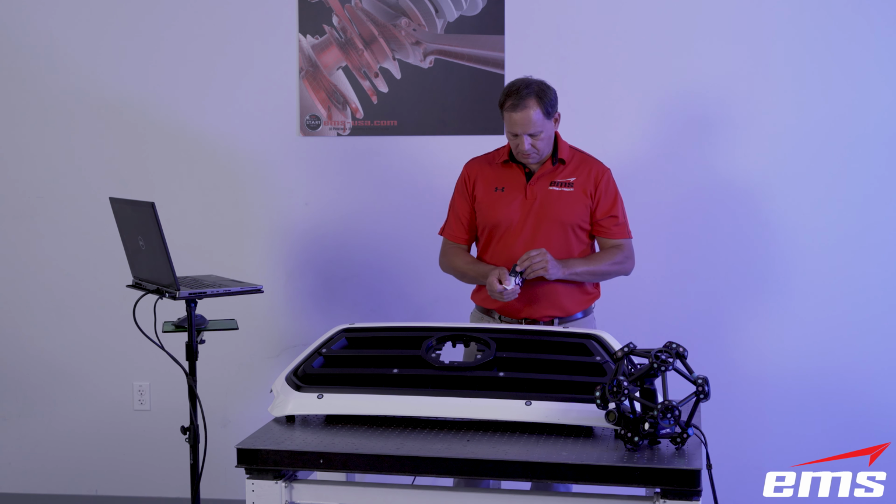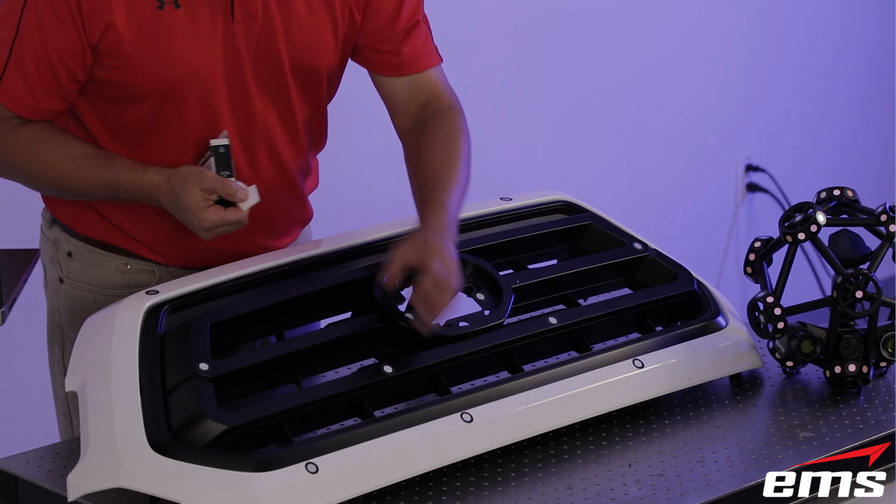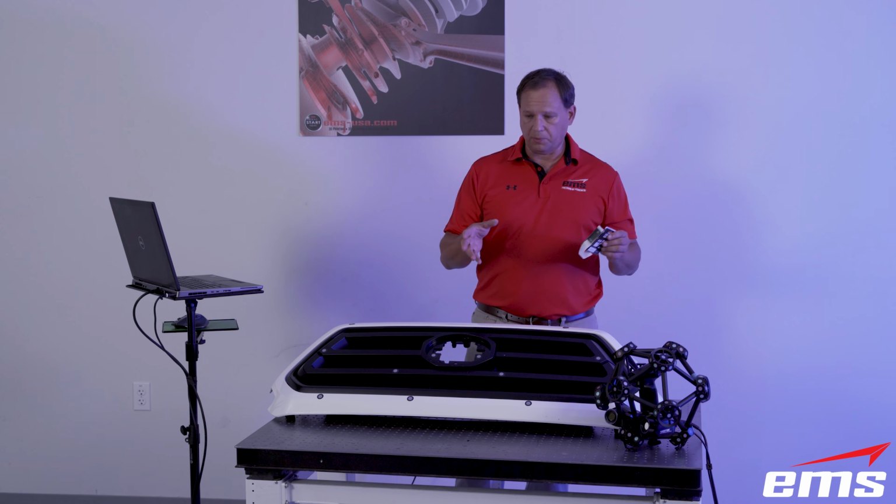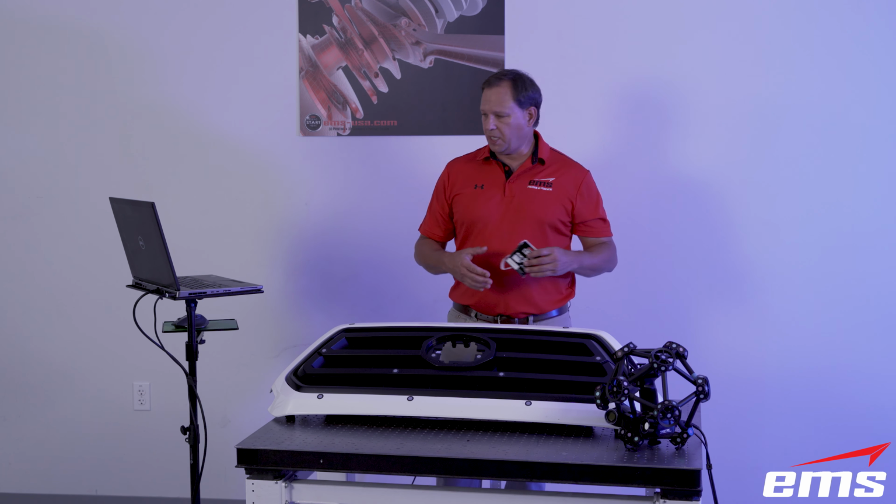So again, you just put them on the part. The sticky ones work great. We also have magnetic ones. We have swivel ones. So you can pick the right target for your application. And you just put them random on the part.